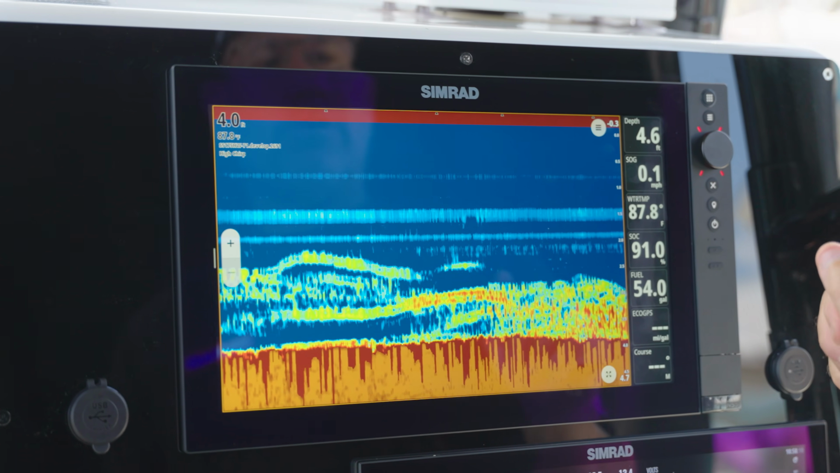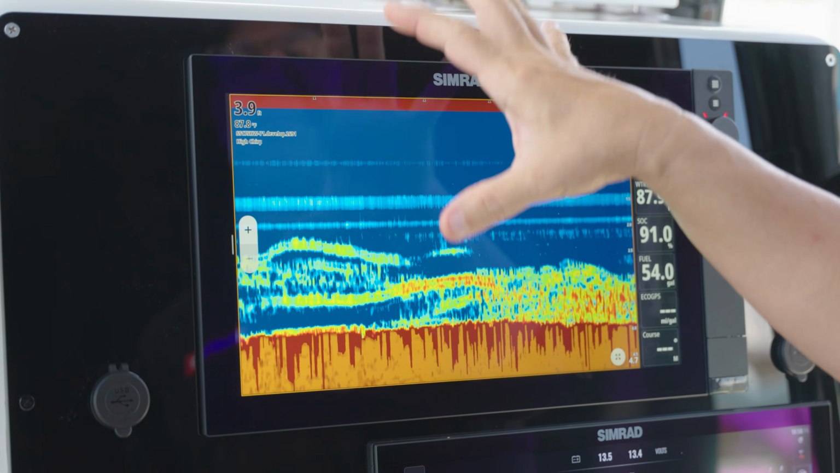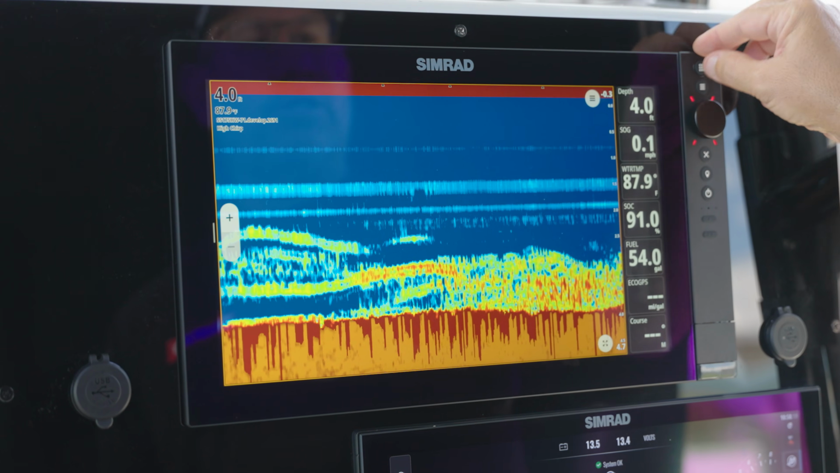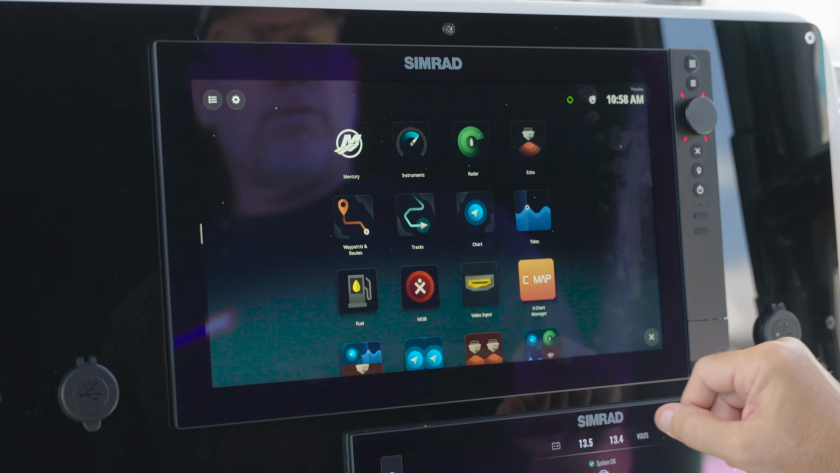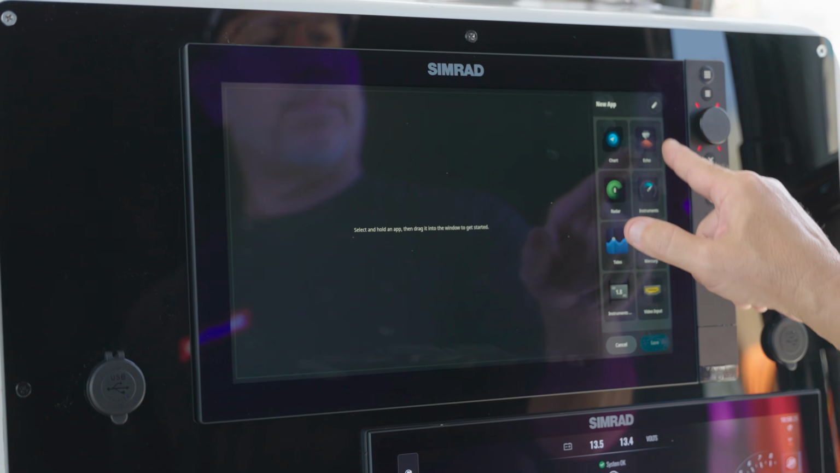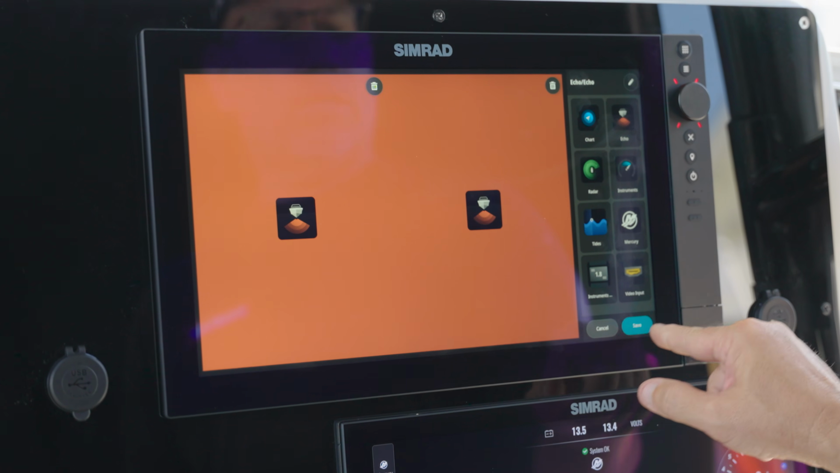The last thing I want to show you is how you can do a split screen. So when we do a split screen, we can actually bring in my high-wide transducer, and I can bring in my medium transducer. So we're going to come over here, we're going to come to our home page, we're going to go to split, we're going to drag in 2 echoes. We're going to hit save.